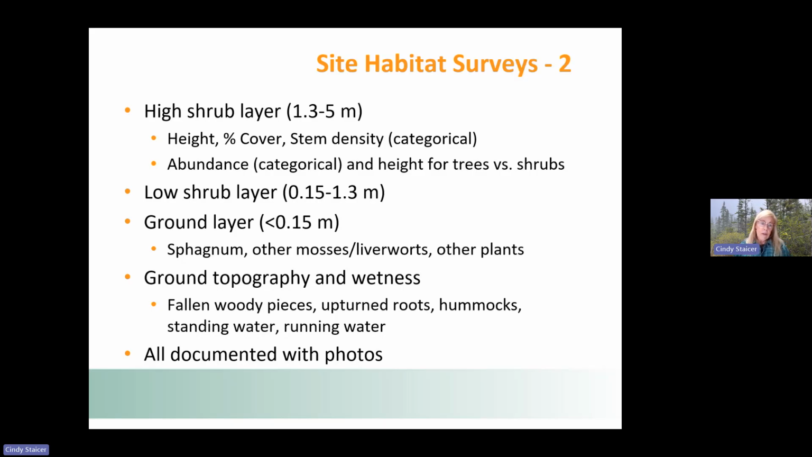For the ground layer, we noted whether there was sphagnum, how much sphagnum versus other mosses and liverworts and other plants were present. And we looked at the ground topography and wetness, including noting fallen woody debris, upturned roots, hummocks, standing water, and running water. And we documented all of this with photos.